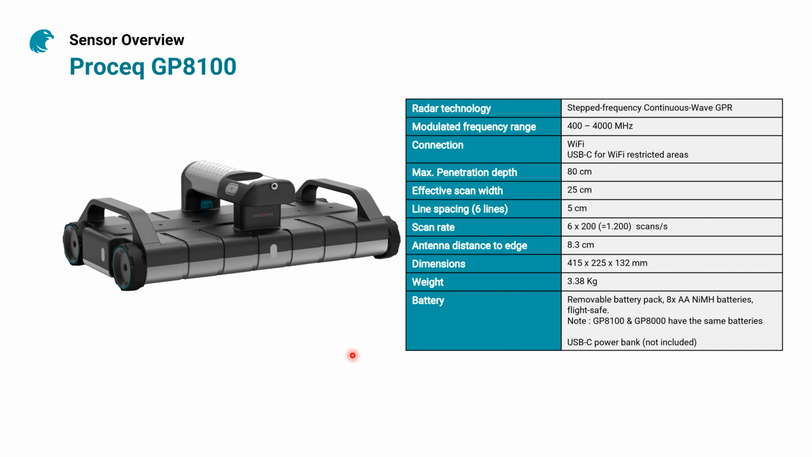Scan rate, as we said before, is 1,200 scans per second. So the unit is capable of collecting data very, very fast. The distance of the antenna to the edge is 8.3 centimeters. So that means that you can get quite close to narrow areas or edges. And weight and dimensions are just given below in case you need them.